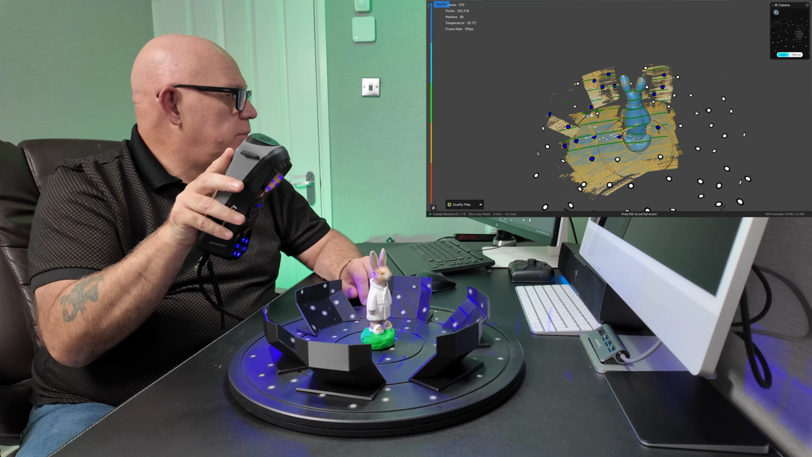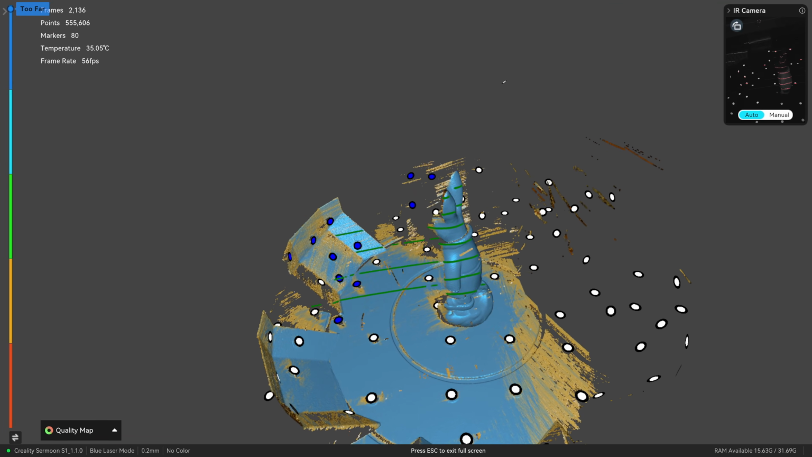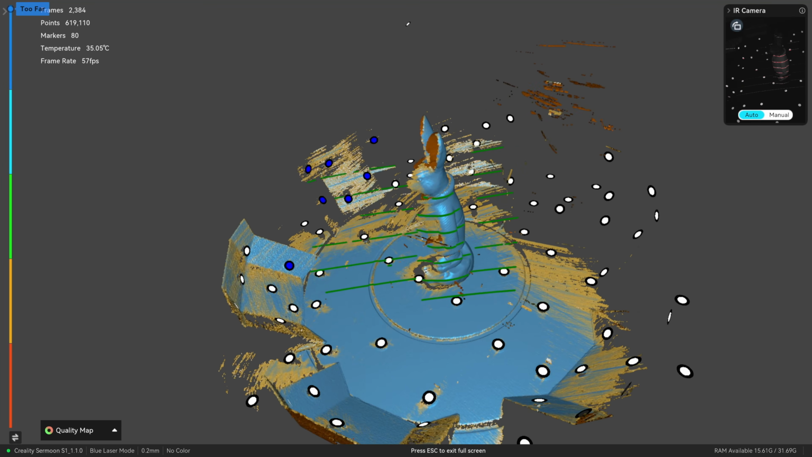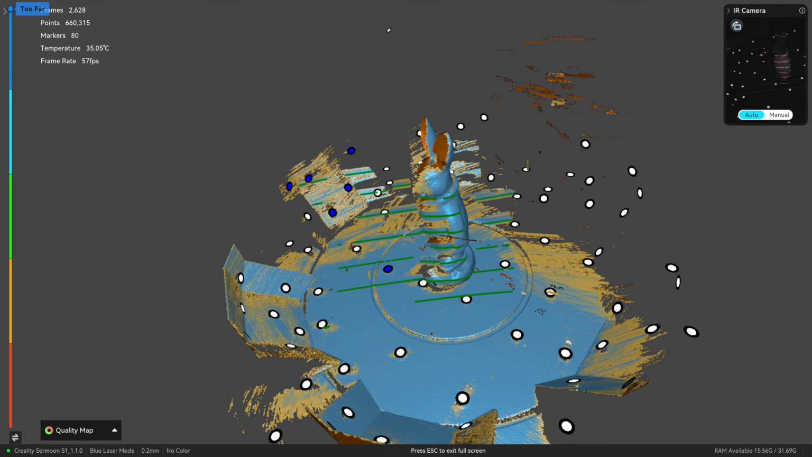Now you have to be a little bit closer on this now, because the field of view is smaller. When the scanner's in this orientation, it's best just to go up and down slowly. And as you can see, it builds it up lovely and slowly. It's lovely to watch.